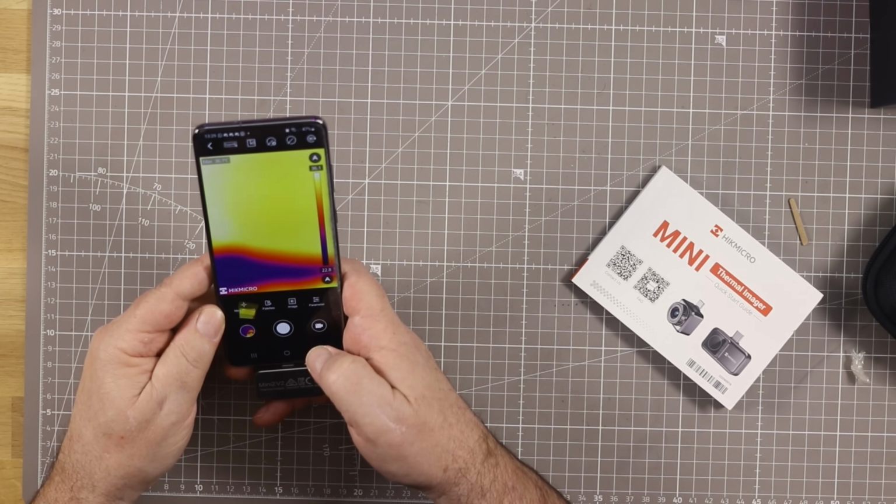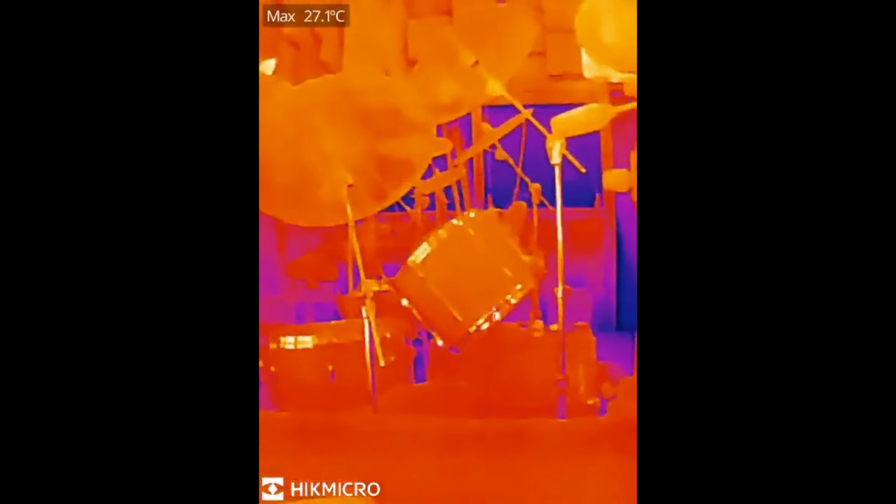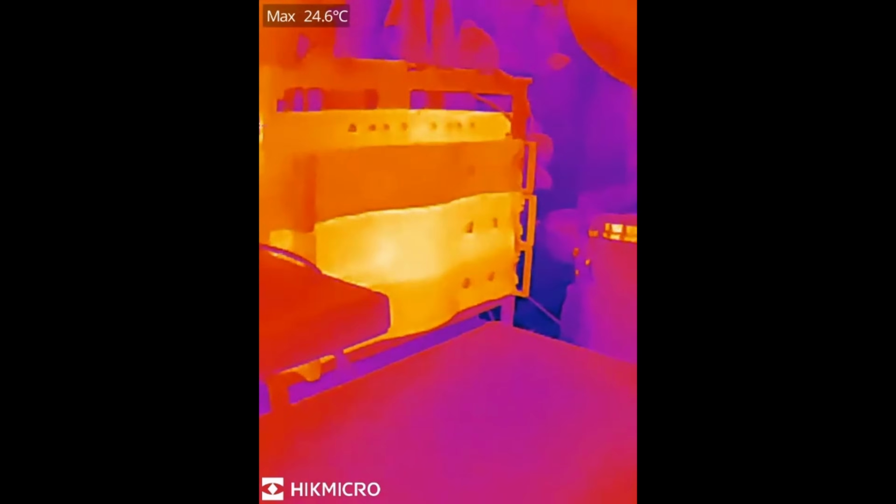Oh no, that was camera. Here we are. That is my drum kit there. Then let's have a look at my equipment. It'll be quite funny. Oh, so that's the TS990. Oh, lovely. Okay. Oh, look.